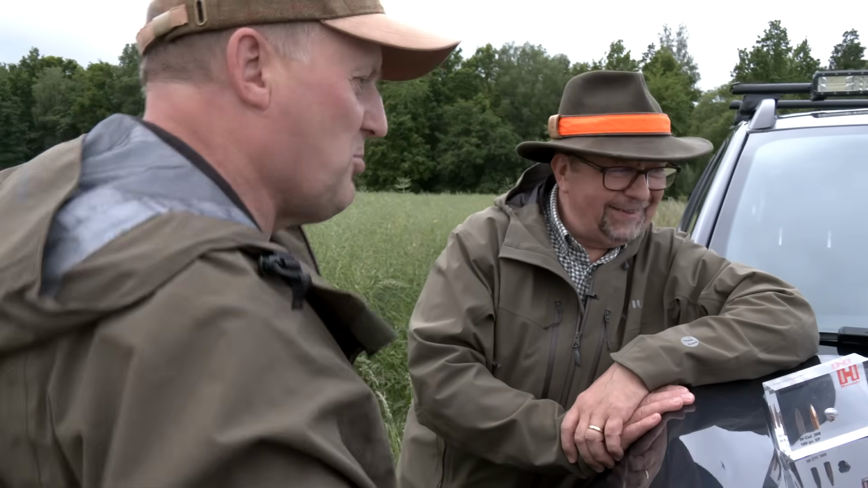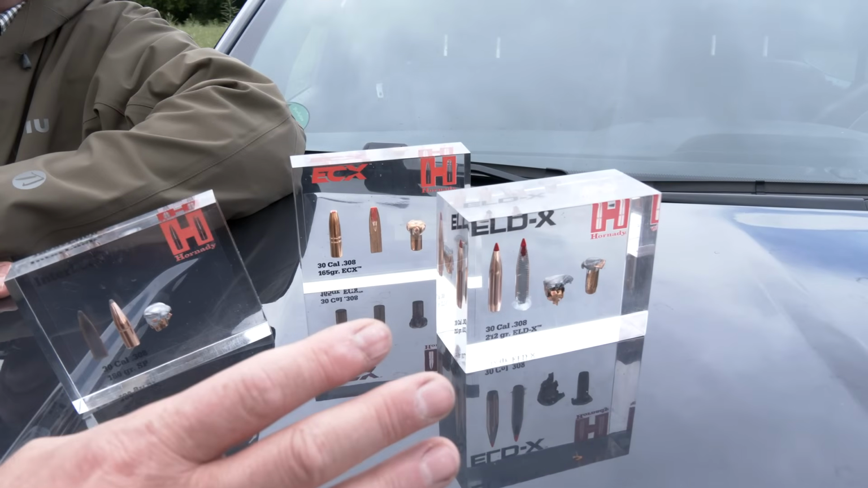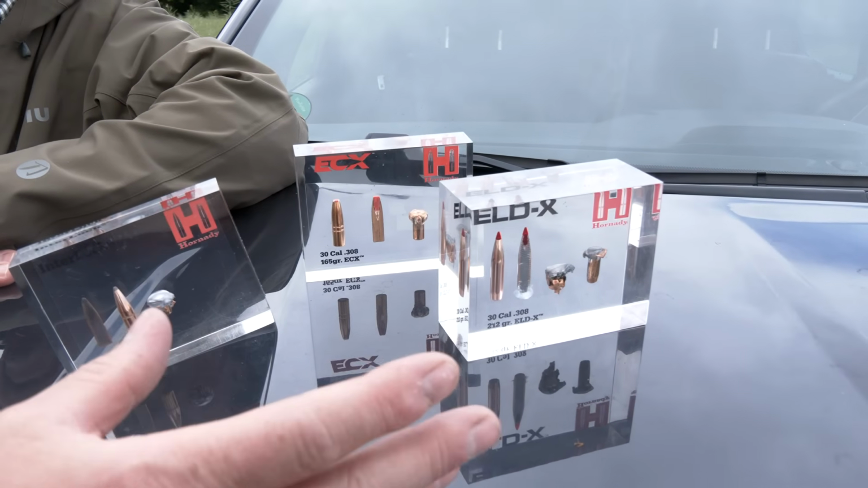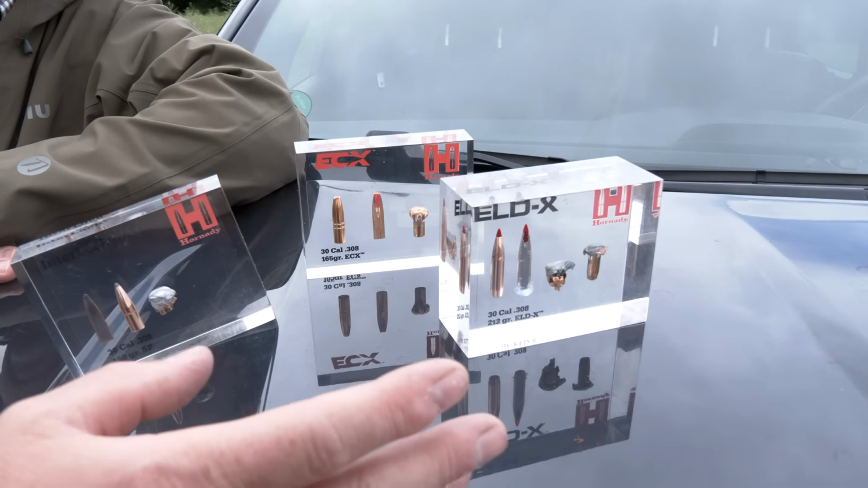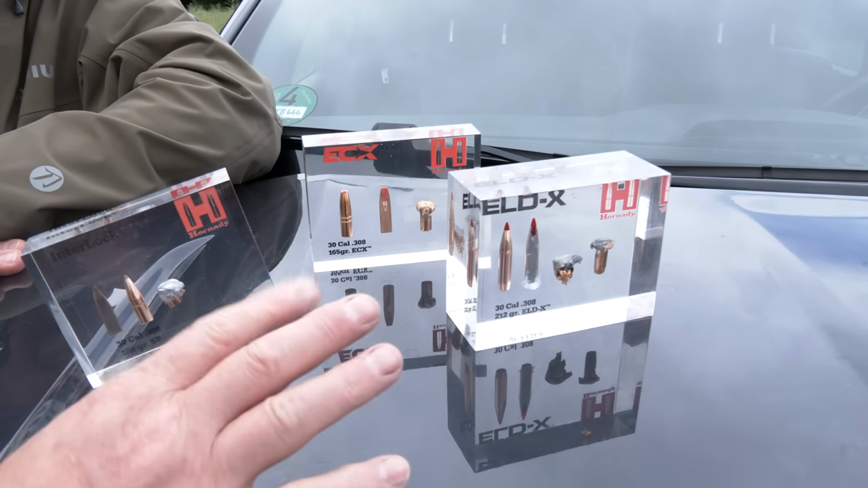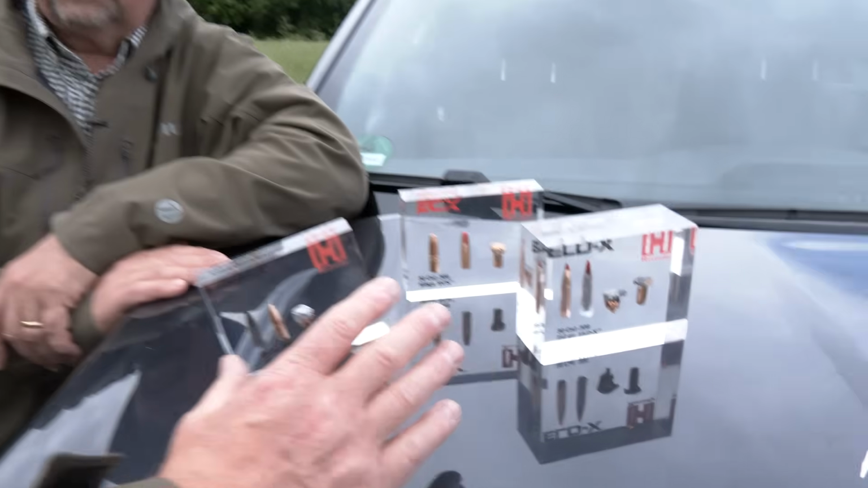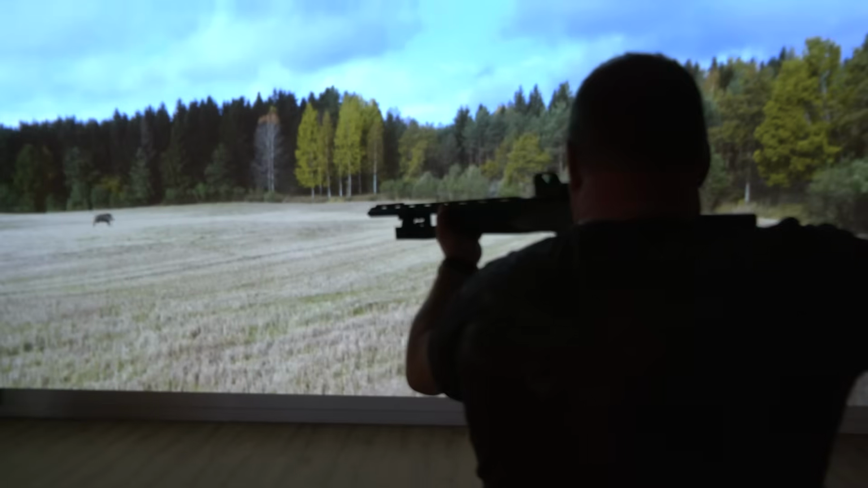This is like the sweetie tin of bullets for me. At the moment I would say that the ELDX, particularly when we're shooting the short magnum, has performed superbly. And it works well in the .308 too, without a doubt. And the ECX now, when we need to use copper, and we're all going that way. There's a confidence link between these two.